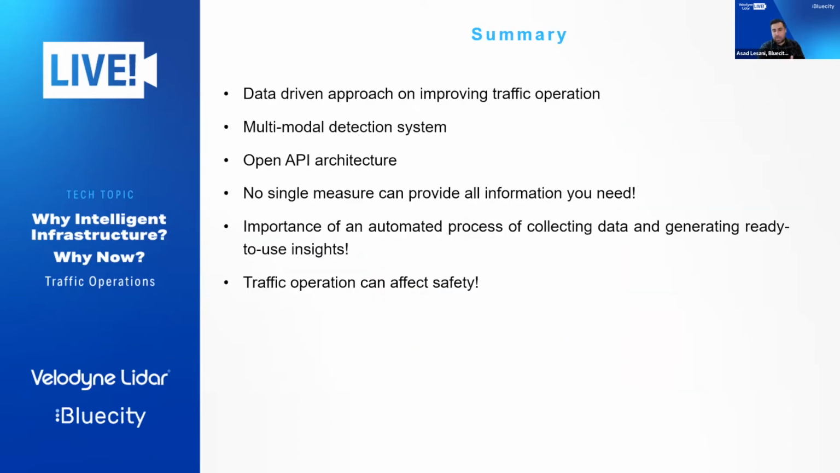So I'd like to summarize the presentation. Today we talked about a data-driven approach to improving traffic operation. We covered the challenges of existing technology, why we're using LiDAR in our solution, and how LiDAR works in general to generate real-time traffic data.